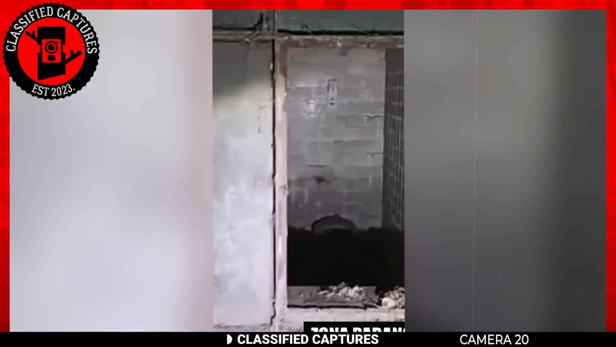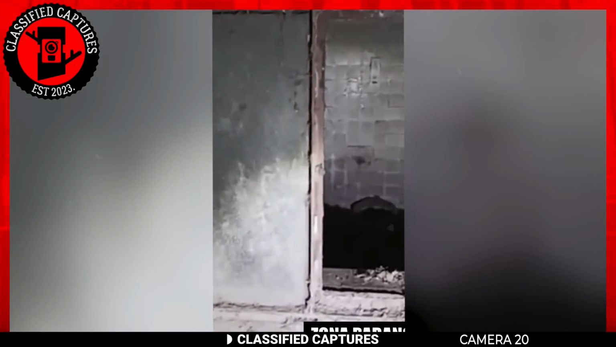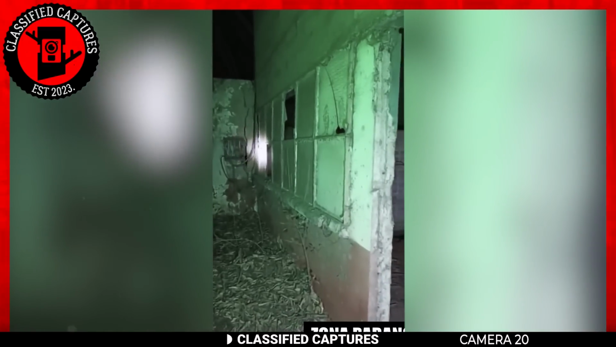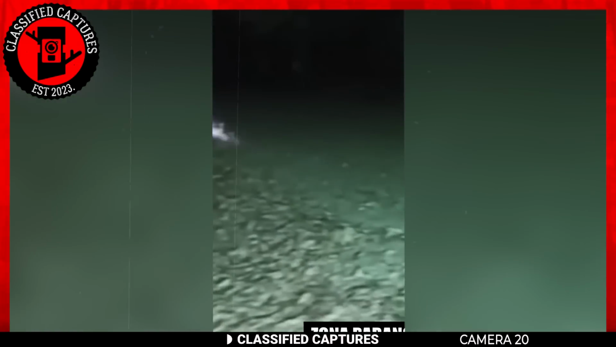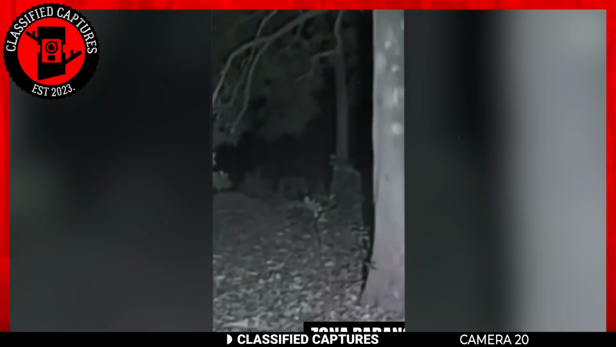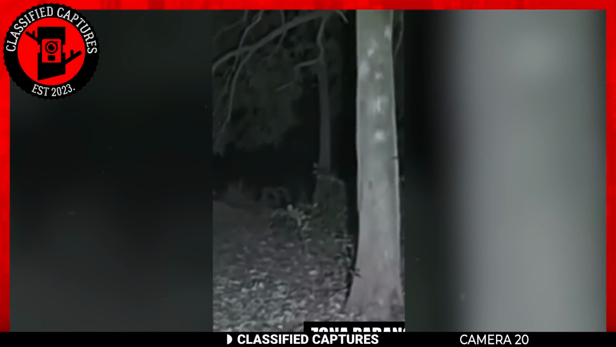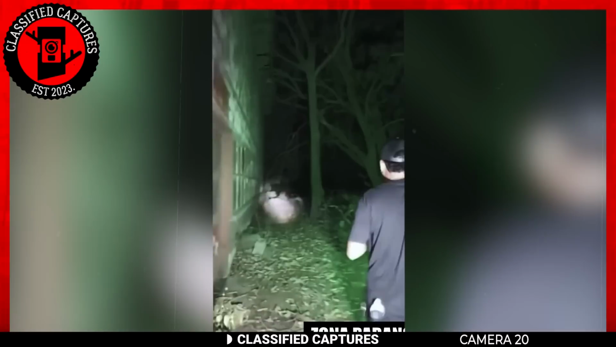A team of ghost hunters ventured into a ghost town to explore in the dead of the night, and what you are seeing is the footage they captured. They started by checking out the buildings, which were all empty and mostly untidy. As the tour continued, they were brought to a halt by a sound, something like a scream.